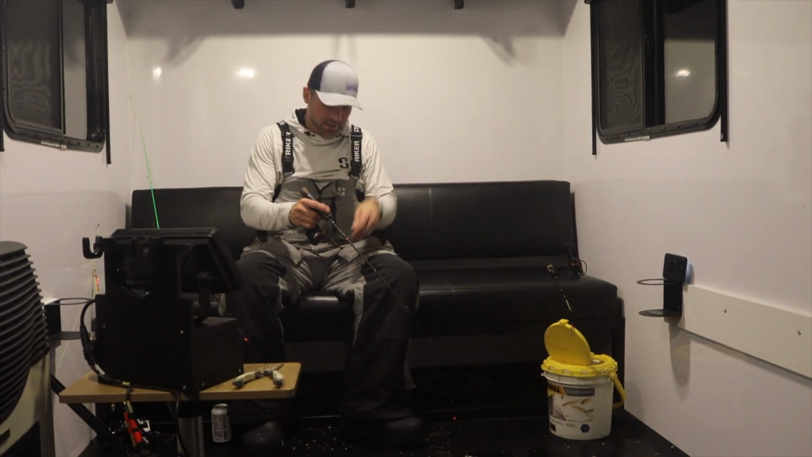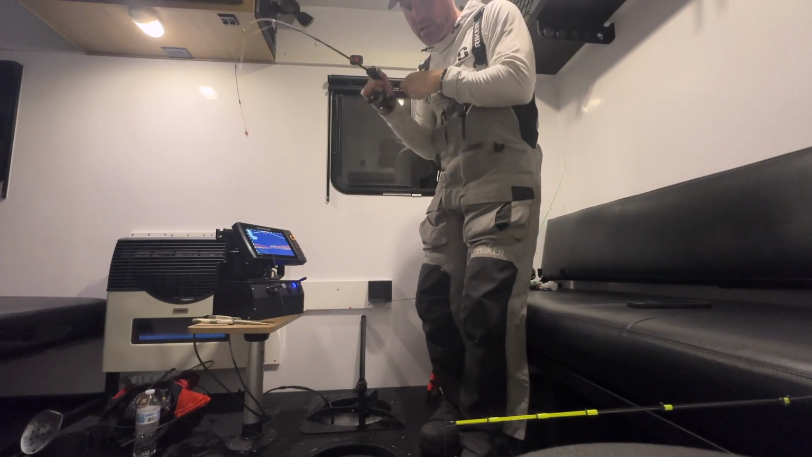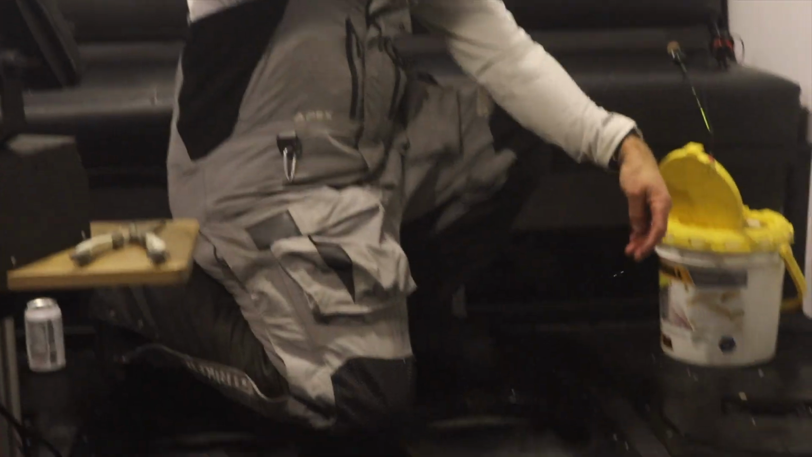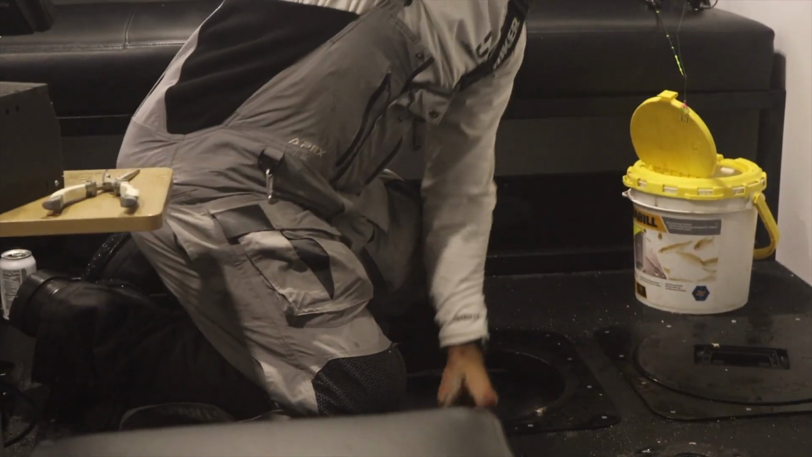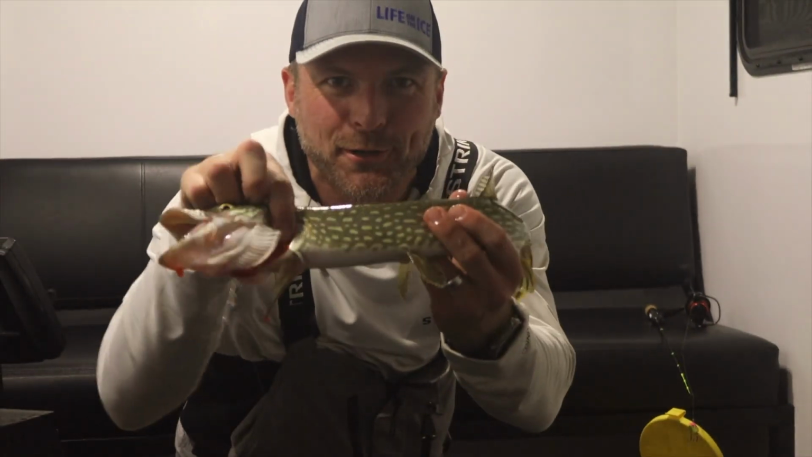Put my ambush hat on. Okay. It's going to be a pike. I'm going to guess a pike. It's a pike. I want to prove this one exists. Get up here. Here's your hammer handle for you right there.